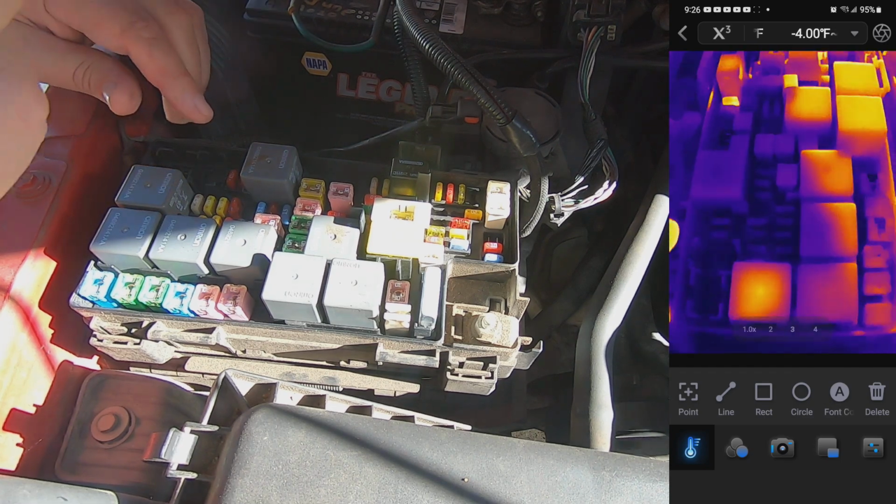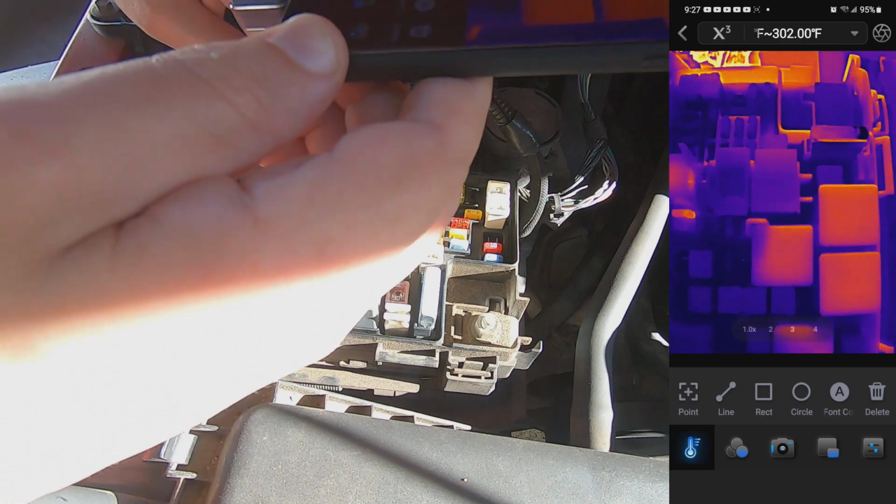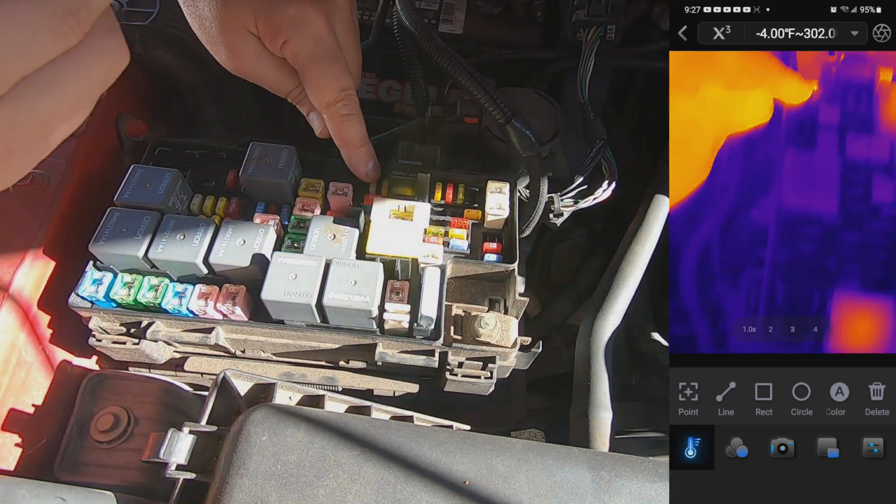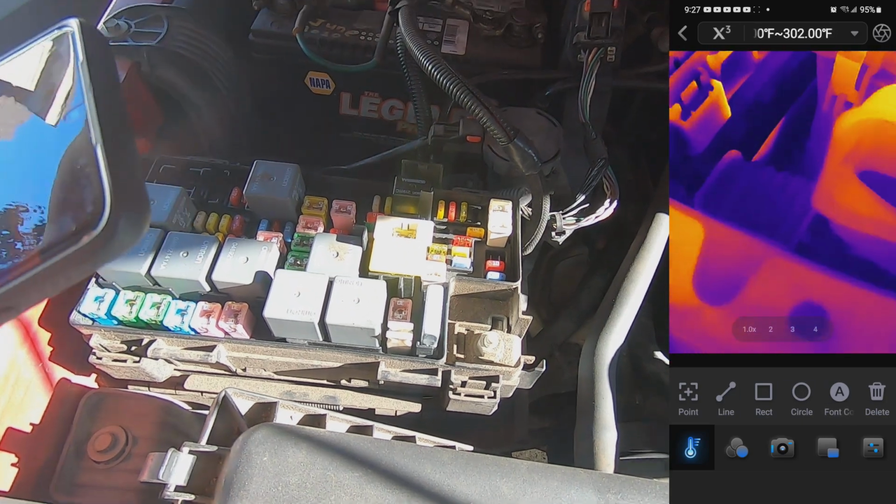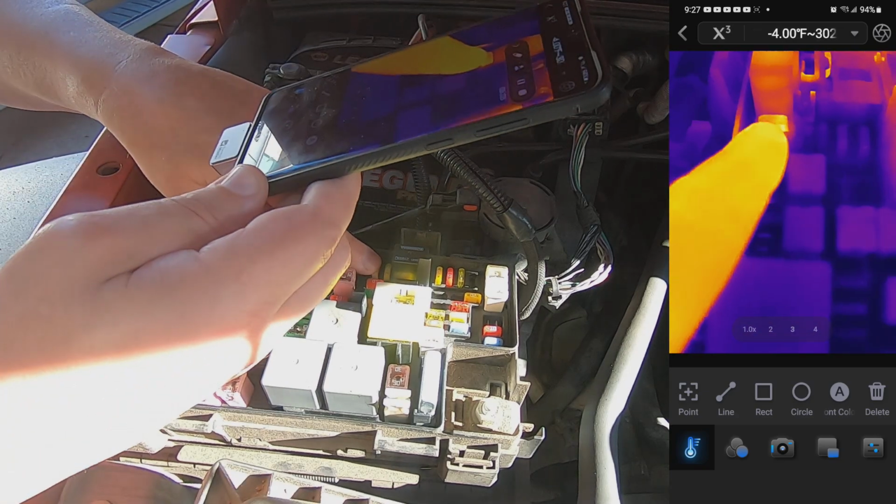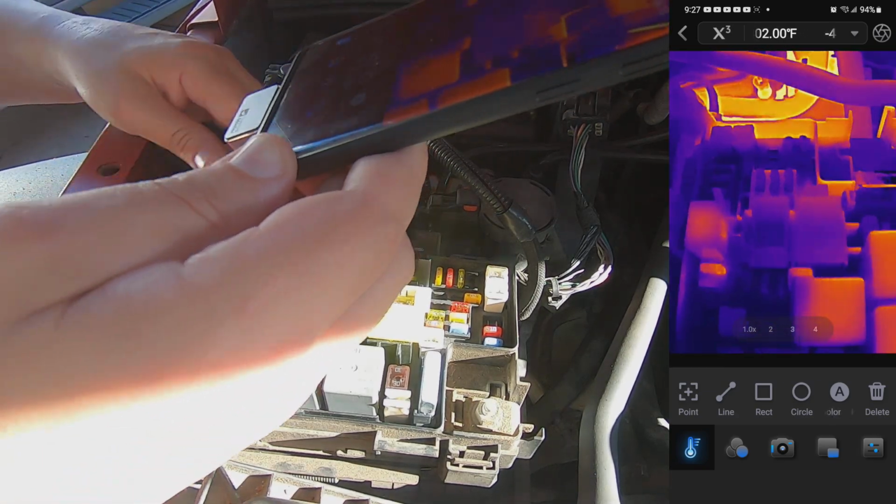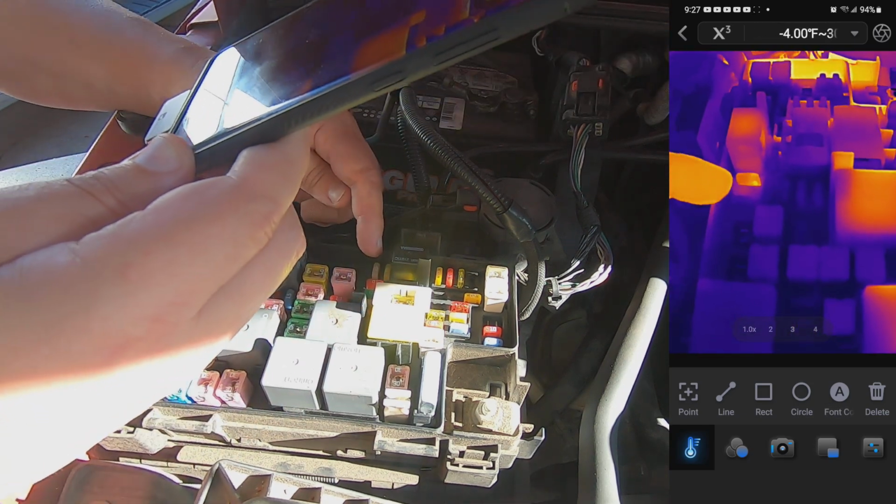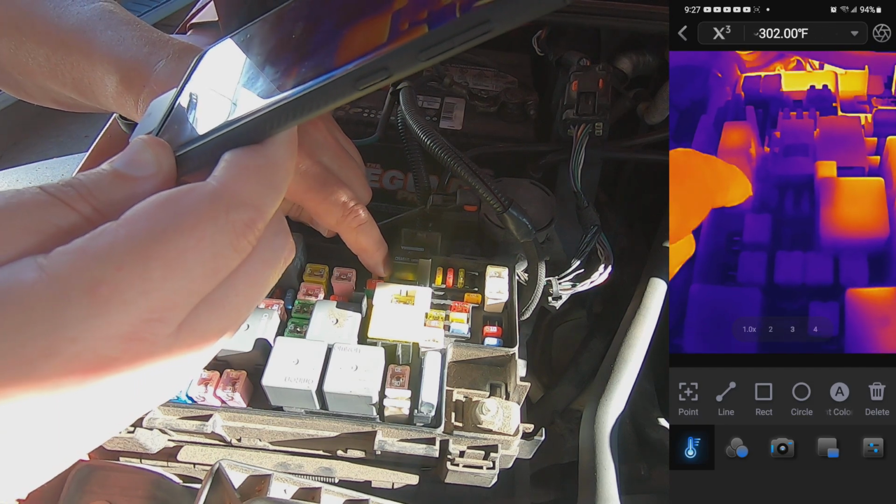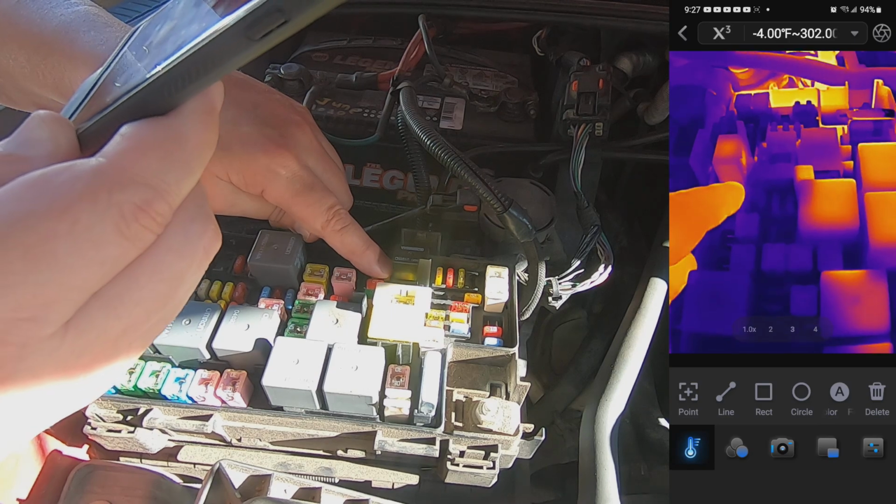Because out of everything in this fuse box right here, that 20 amp fuse right there, hopefully you can see that in the camera, this 20 amp is pulling a little bit of current. Now it's not so hot. You'd look at that and think that that is really hot, but I mean I can't feel the heat. Both these fuses feel exactly the same just by touching them.